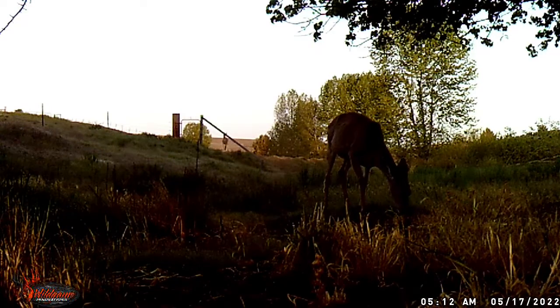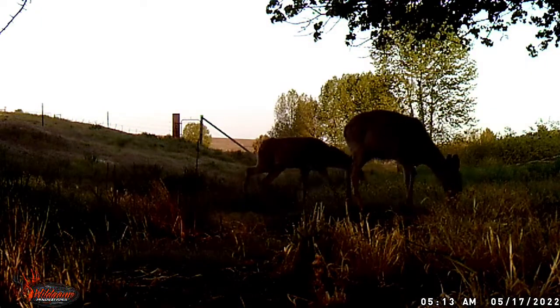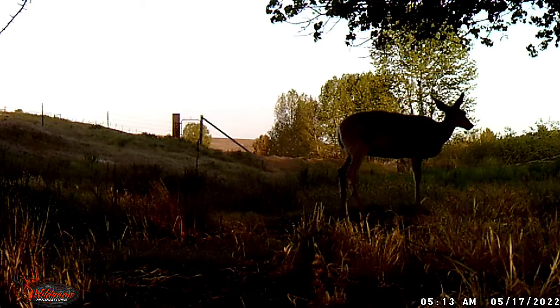The deer like to go under the gate right here, so it's funny. I caught one on video doing that. I wonder if that little deer is that doe's fawn from last year.